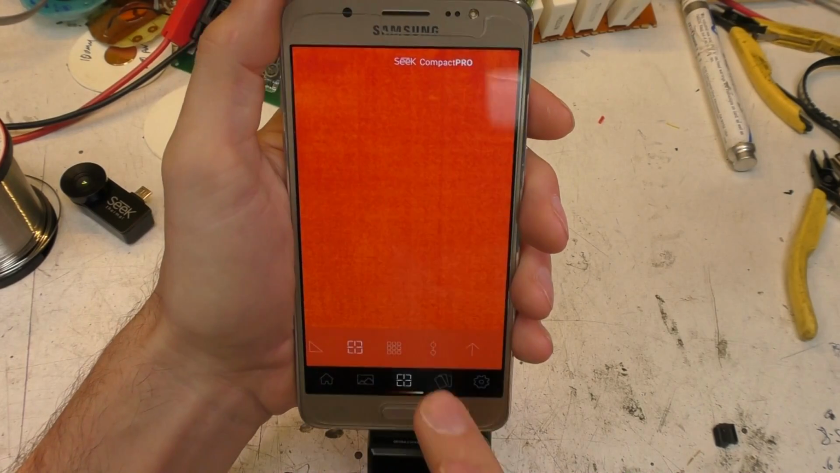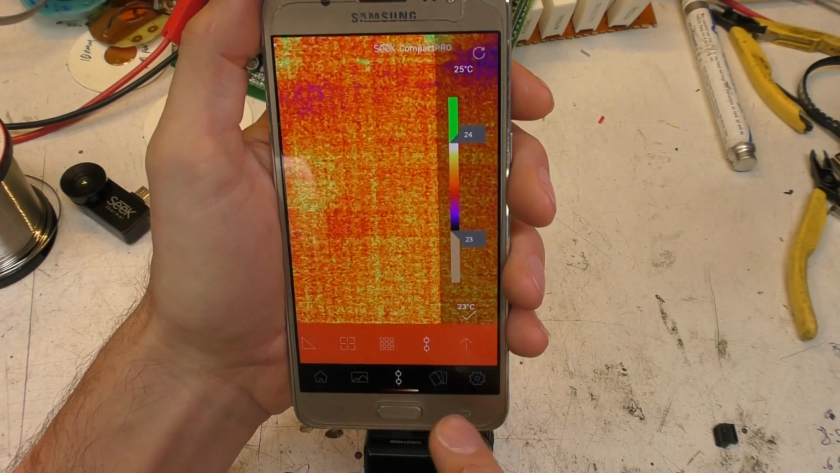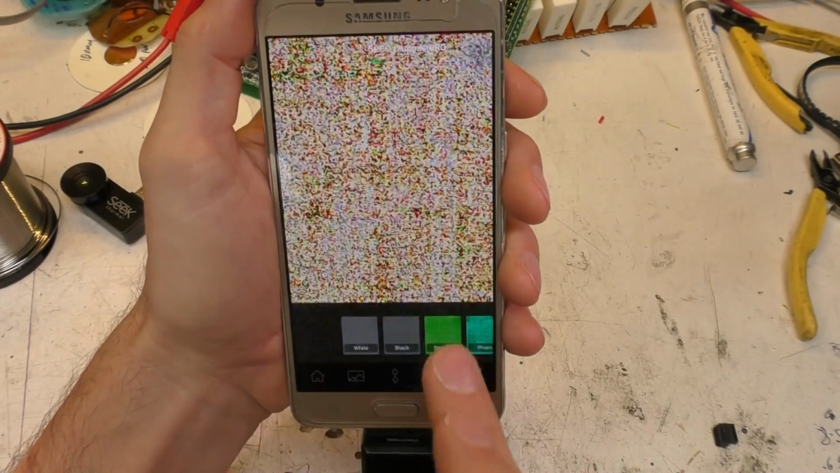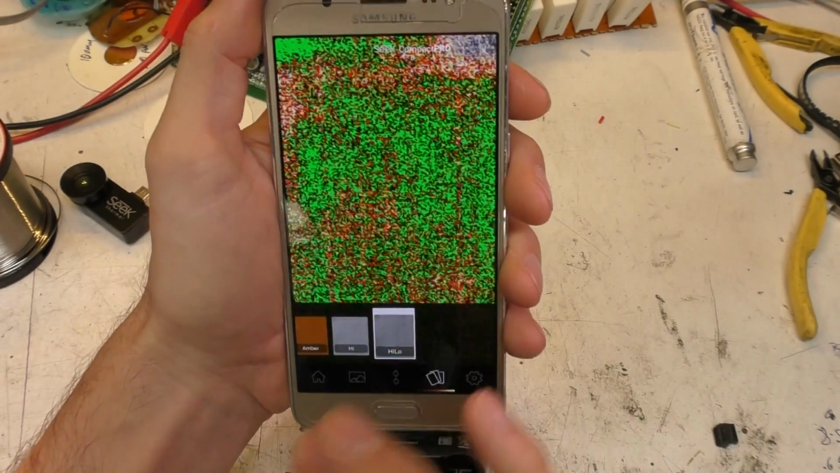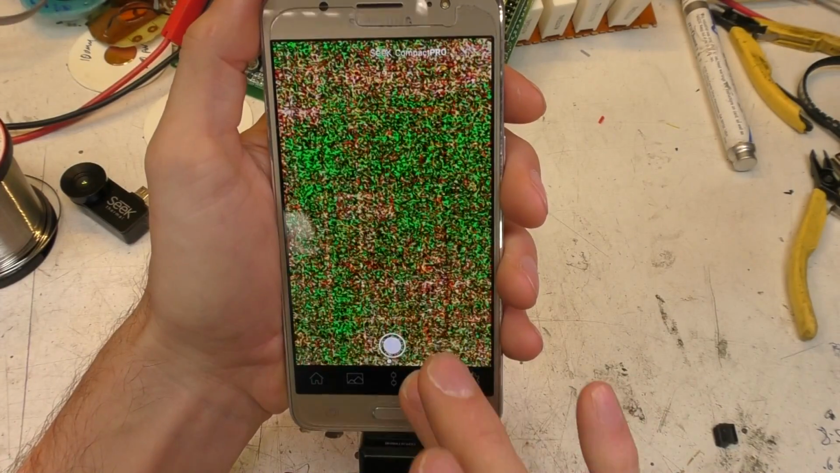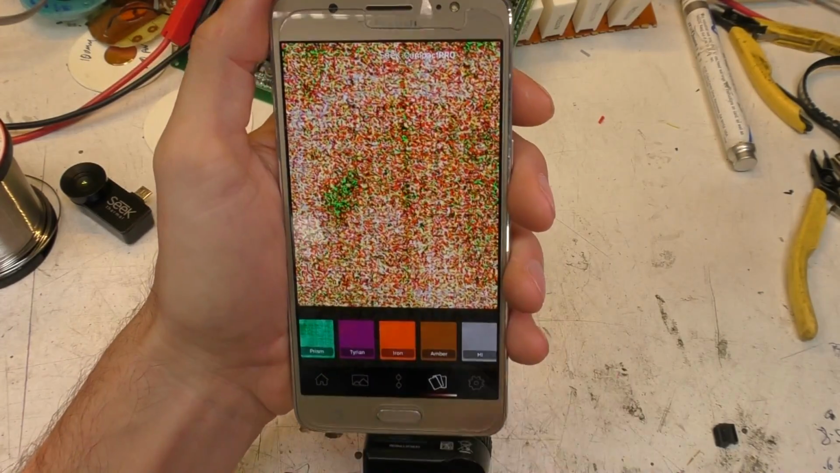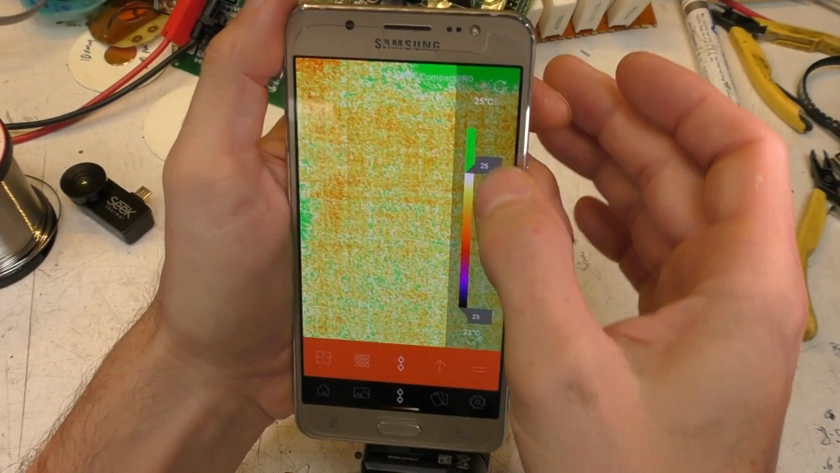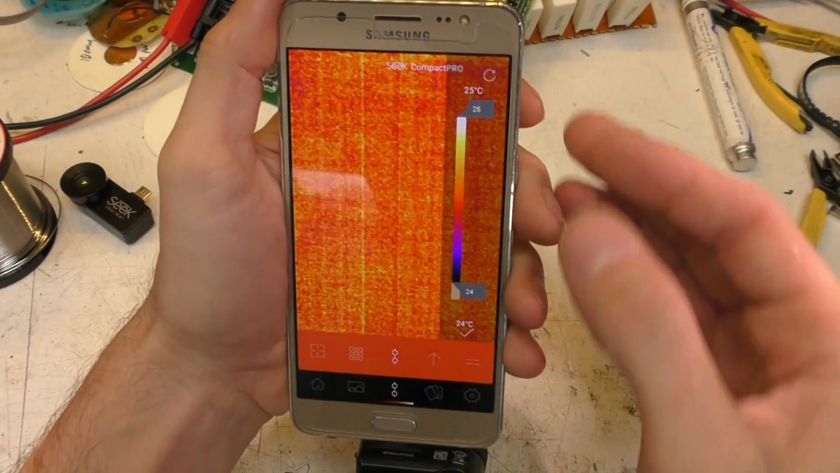The other thing is that when you're in some of the other modes like limit modes, although it will bring up the palette menu, it doesn't actually let you change anything. If it's going to say okay, we're in a limit mode, so we're not going to let you change the palette, it shouldn't let you bring the menu up. So you can end up in a situation where the buttons aren't doing things for some really non-obvious reason.